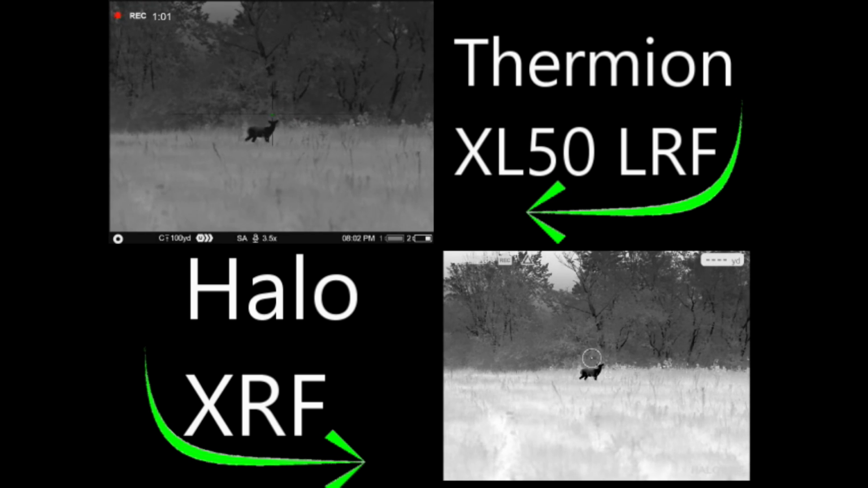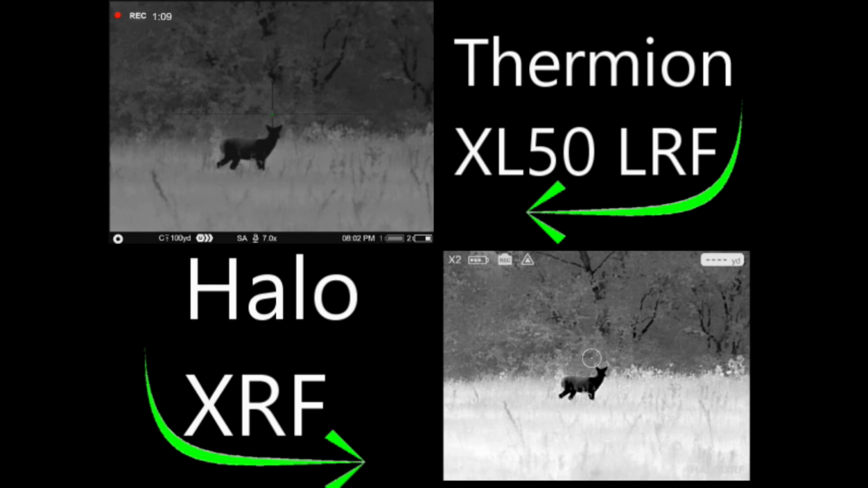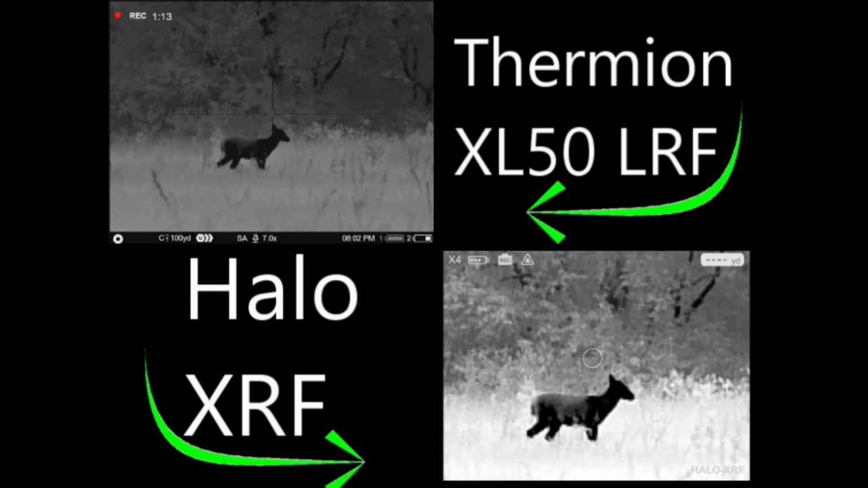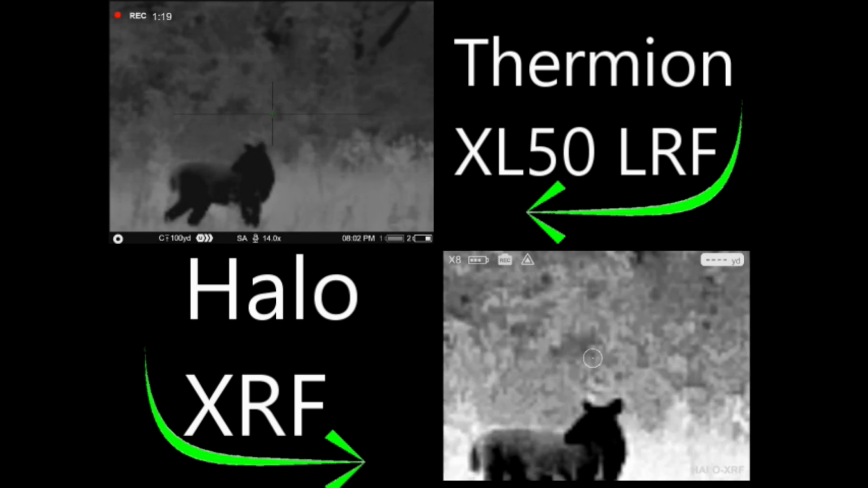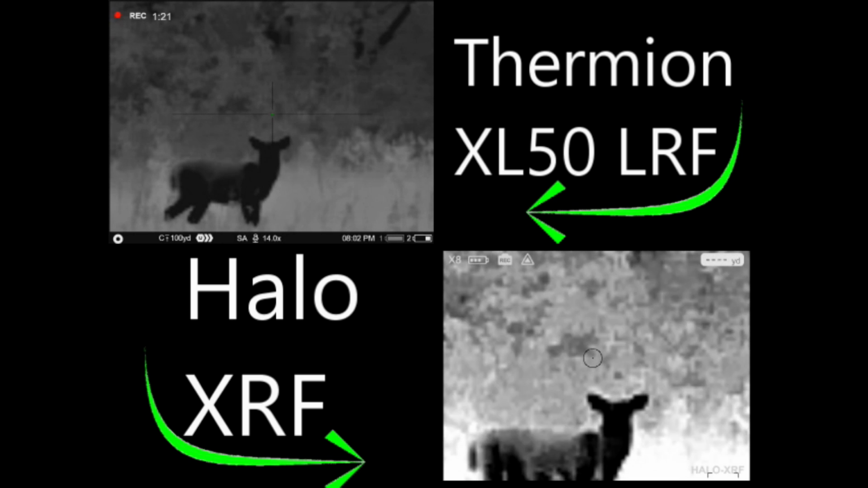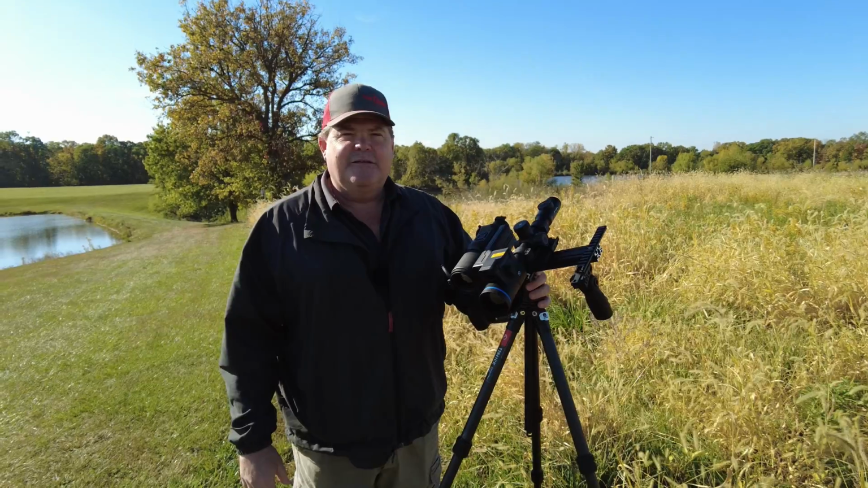I will say the color contrasting is a bit better in the N-Vision, and they're just getting that automatically. I could have potentially helped that, but in my defense, I think some of that is just coming from the field of view being so wide in the Pulsar that it's picking up more of the skyline in the background, and sometimes that throws the feed algorithm off a little bit. But just wanted to share this with you.